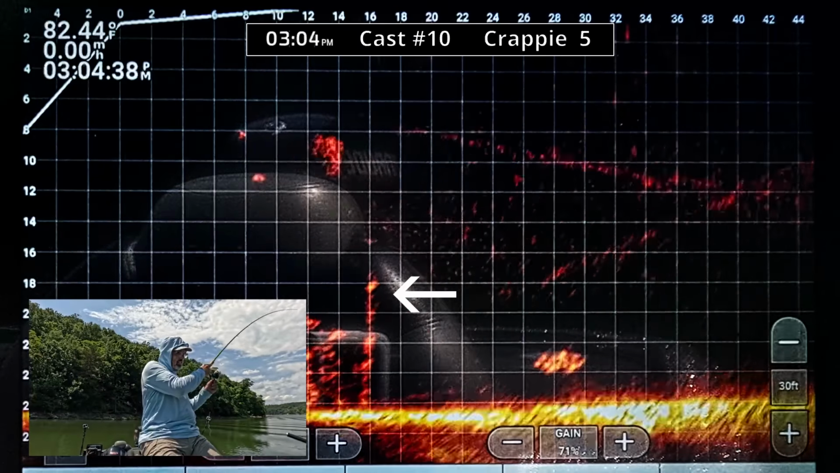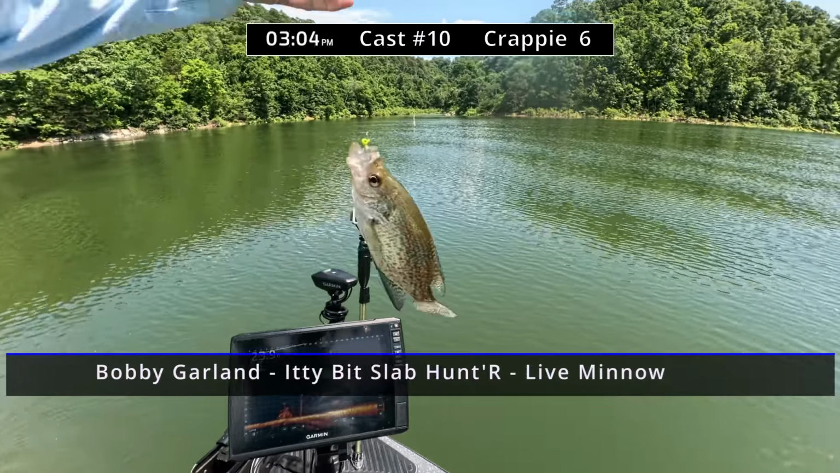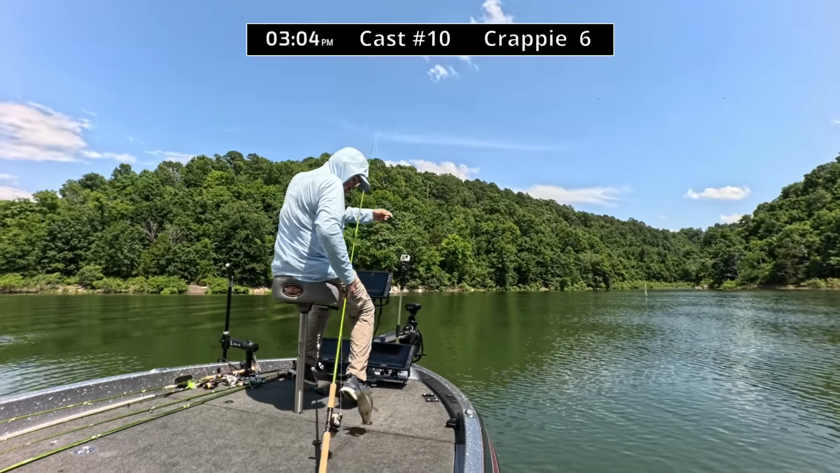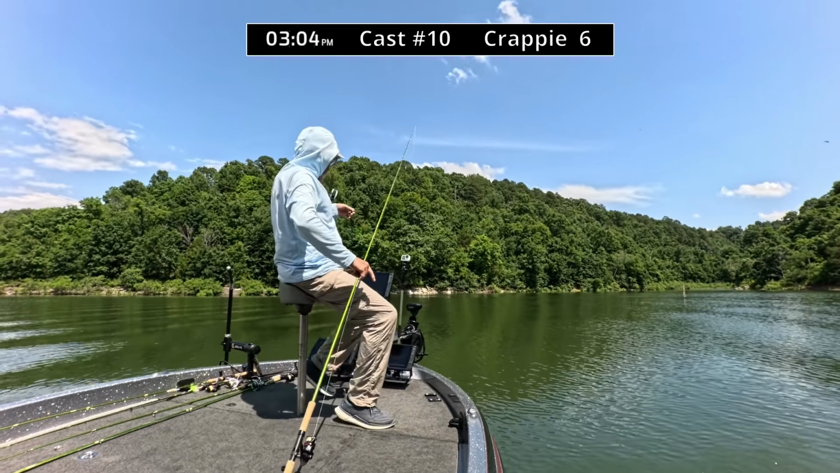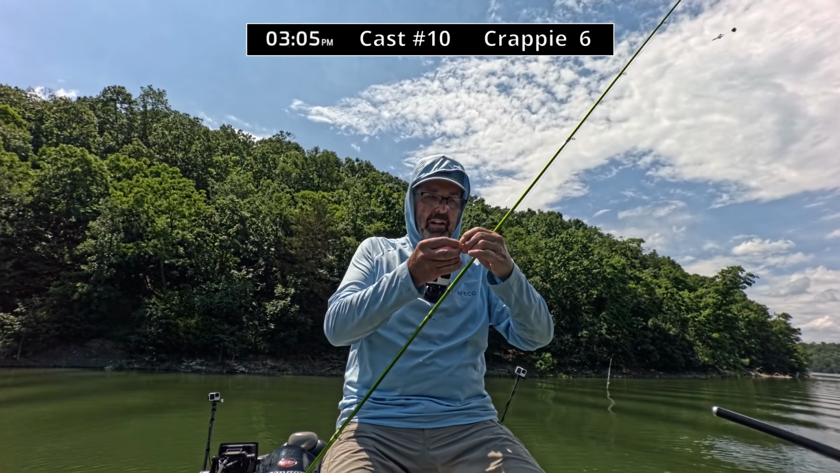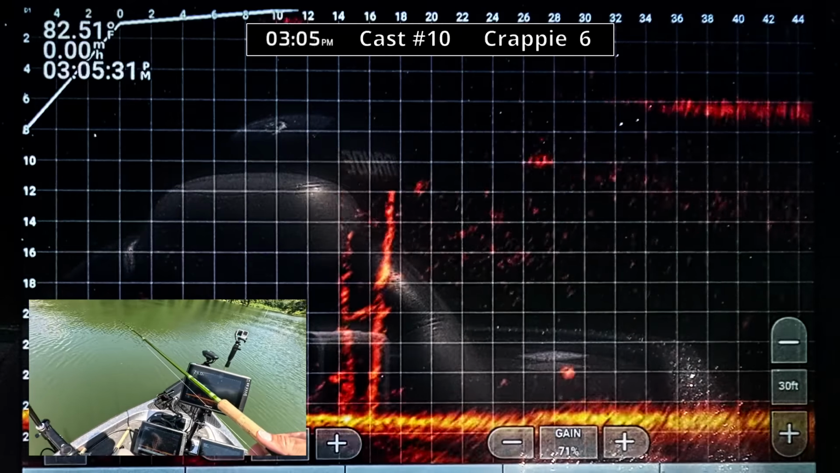There we go. One of them came up and got it. Oops. Just carbon copies of each other. They're all about that 11-inch mark, 12. Looks like we have some over here in these trees.